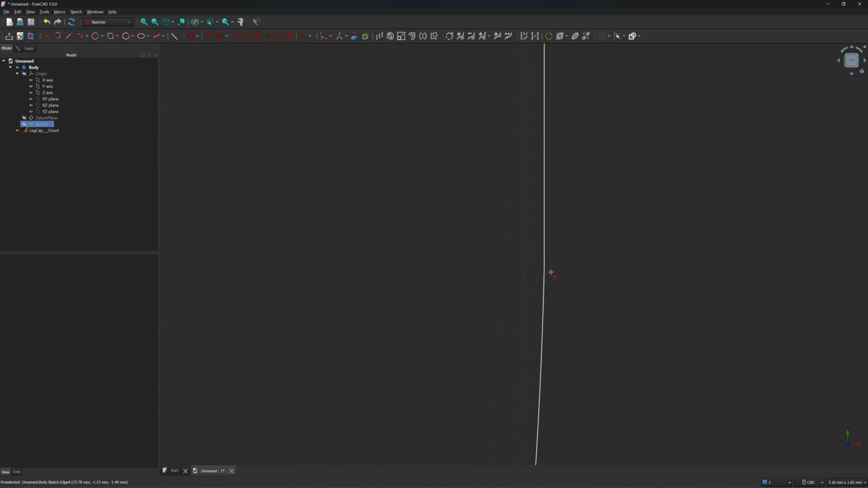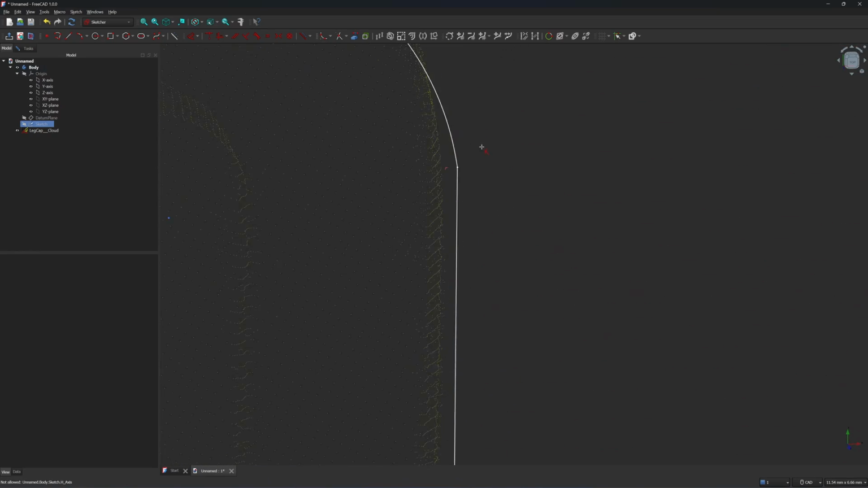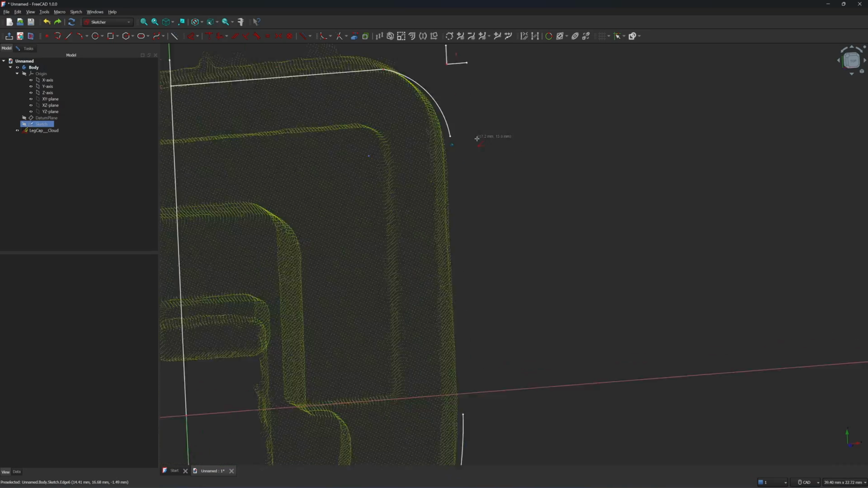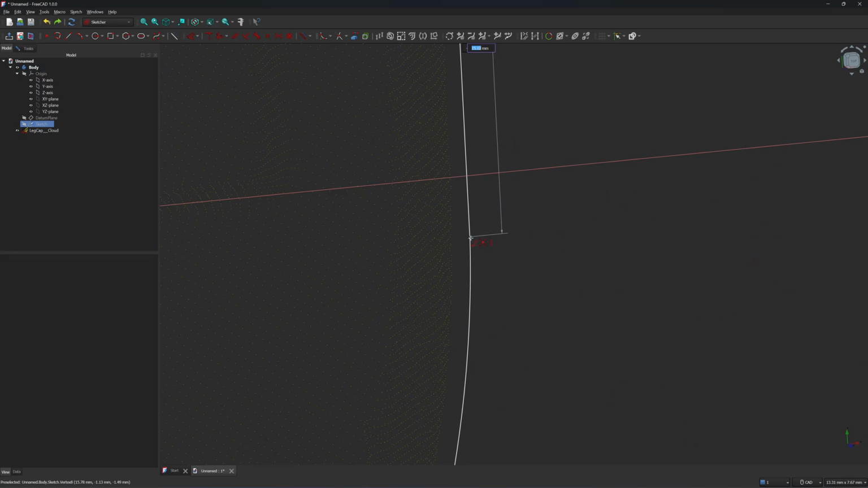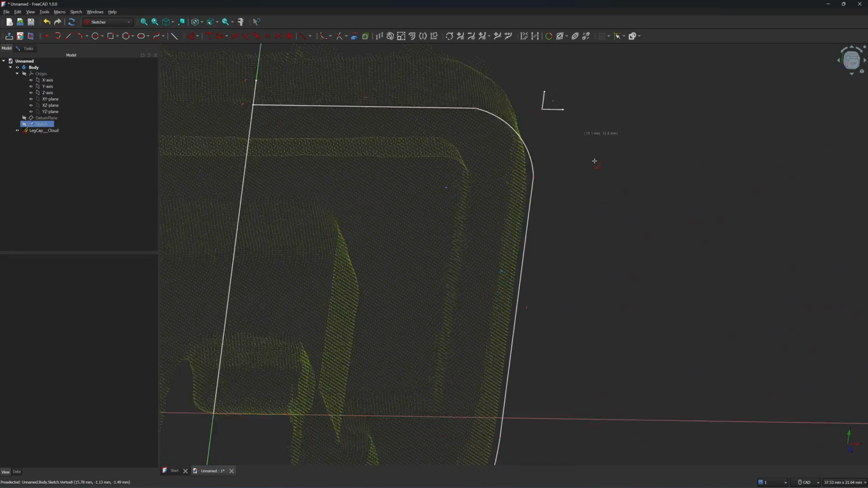Make sure that the line is joined properly. It will display in orange color. So if you see that your line is in the white color like this, it means that the line is not joined. So what to do? Just delete it and redraw it. Okay, now it's in orange color, so it's joined.